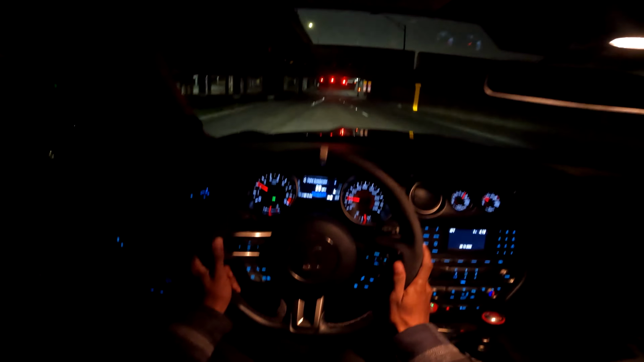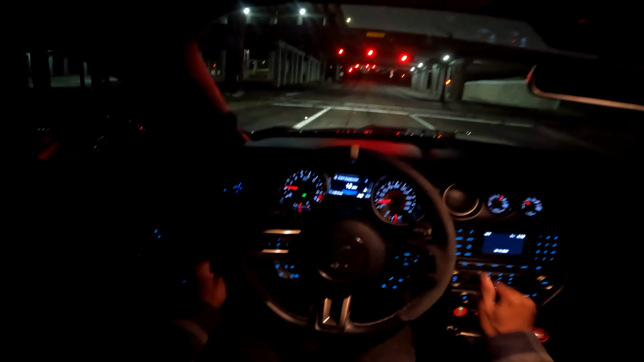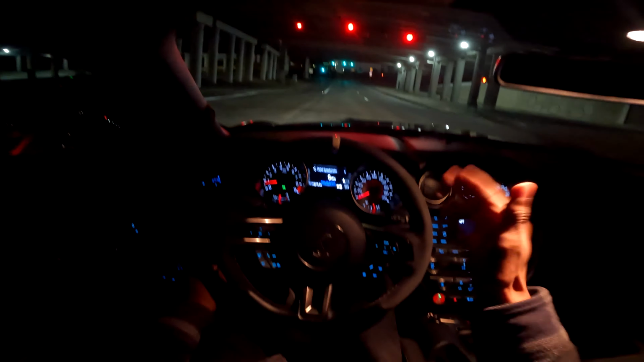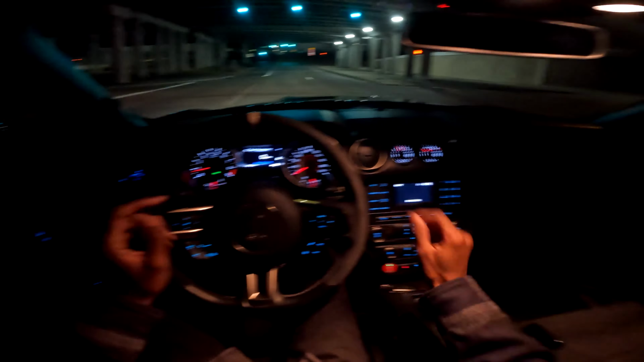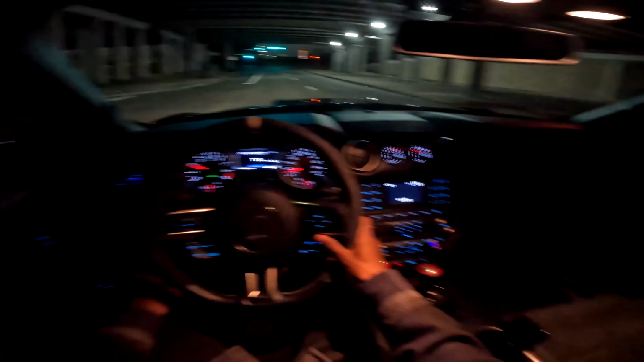And unfortunately, if you guys can't tell, it is starting to drizzle, which kind of sucks. Now obviously I'm not gonna do like some crazy hard pulls because I do have on the Mickeys and it's starting to get cold. It's like 43 right now. It's raining, so we're gonna have to be very, very careful out tonight. But I still want to do a little nighttime POV drive.